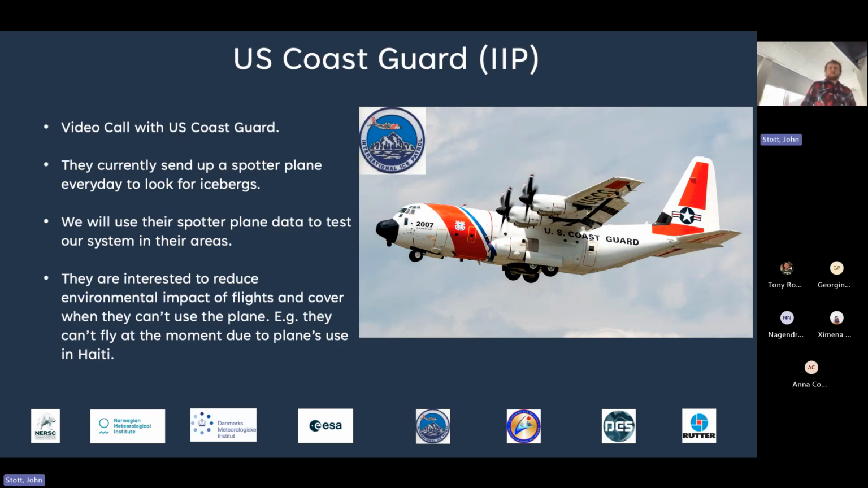One particular team that we spoke to was the US Coast Guard. For those of you who don't know, the IIP, or International Ice Patrol, were the very people that got together a couple of years after the Titanic sank. So this is quite a significant contact for us. A lot of the iceberg research field is only possible because, sadly, the Titanic sank.